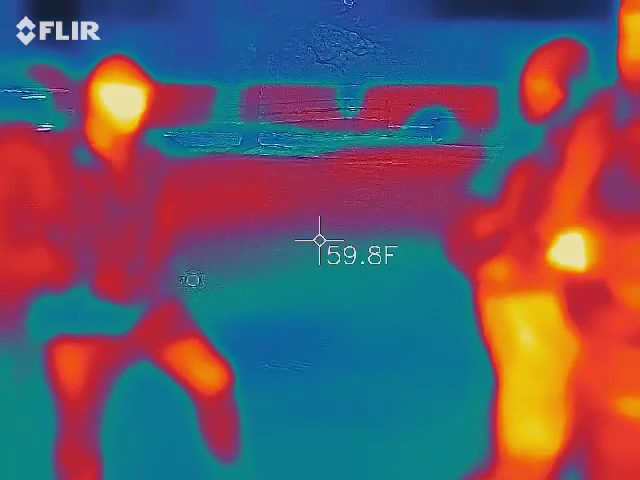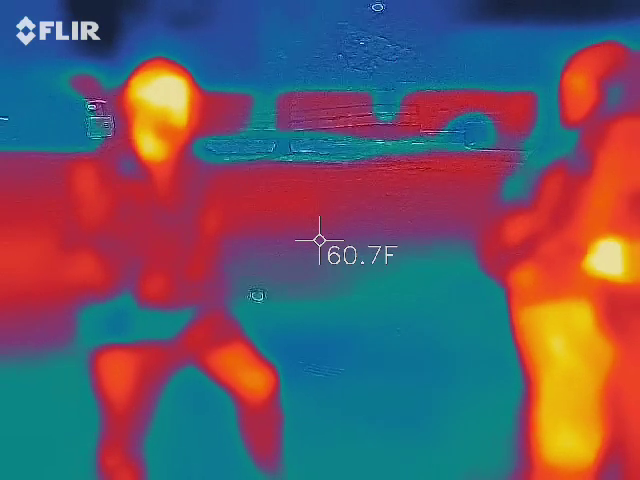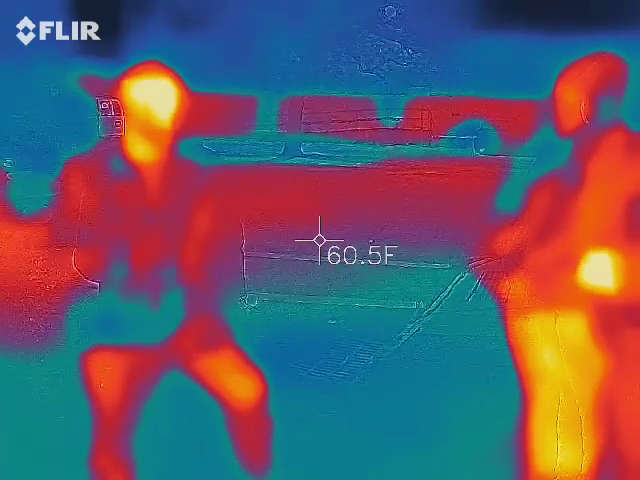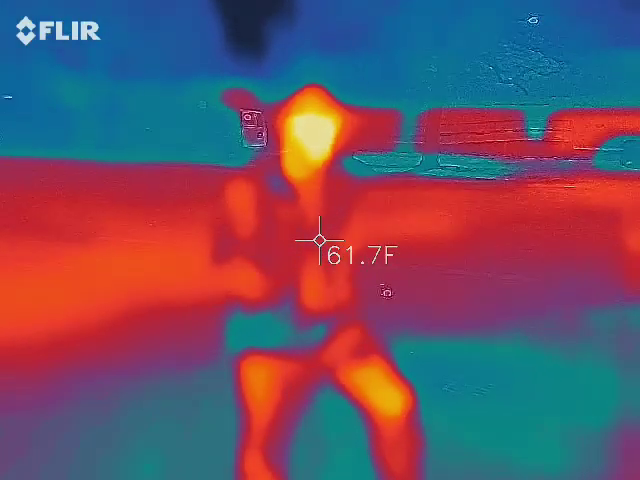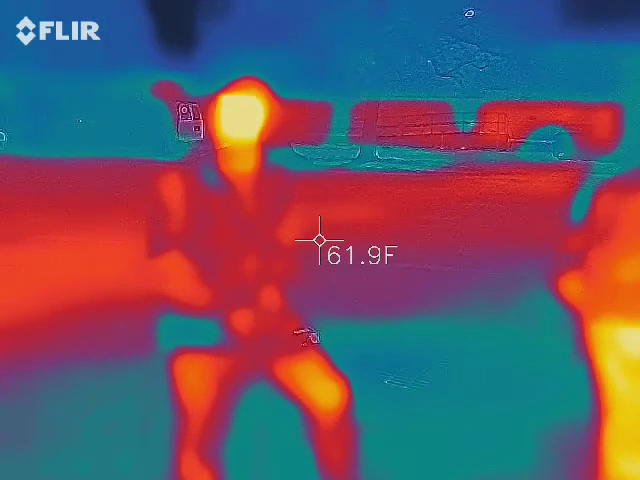So, if I see some weird temperature drops, like it's saying it's about 52 degrees out here right now, if we go to like 45, I'll get excited, which is about a 5-degree drop. And that red light is crazy. I don't even think I've seen it do that yet. That was real quiet. I might want to get on the side.